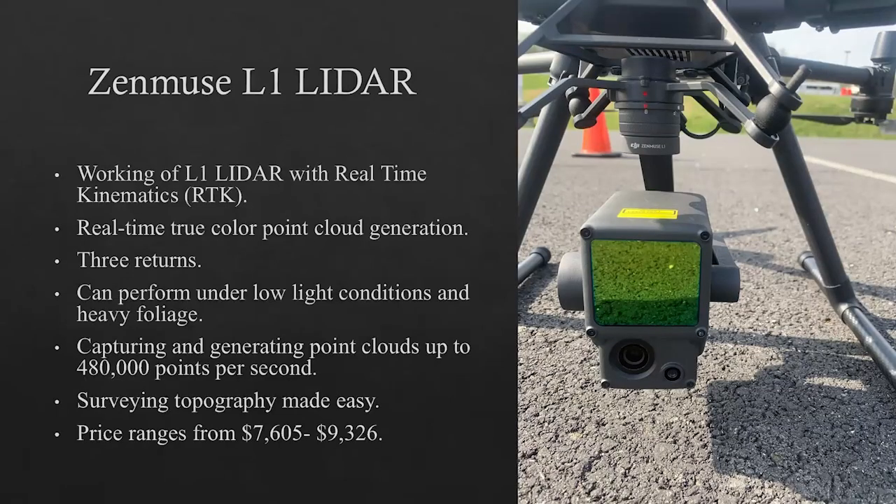The particular LiDAR that was used for this research project is DJI Zenmuse L1 LiDAR, which is an airborne LiDAR. Some of the features of the L1: it works with RTK, meaning real-time kinematics. The LiDAR requires RTK services completely throughout the flight time, and I'm going to talk about RTK in the further slides.